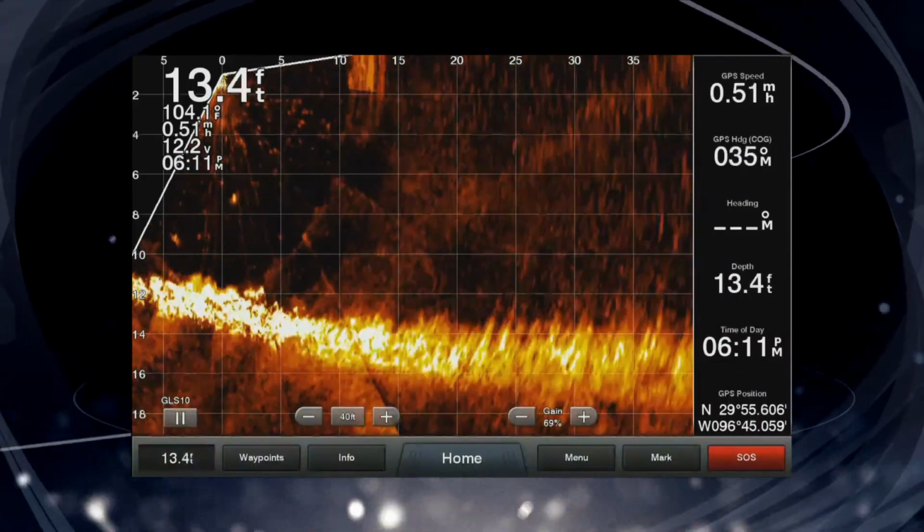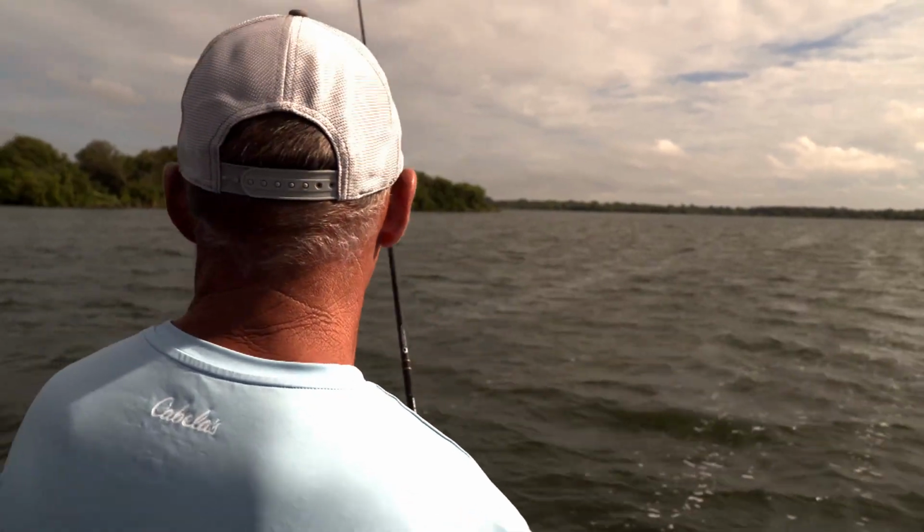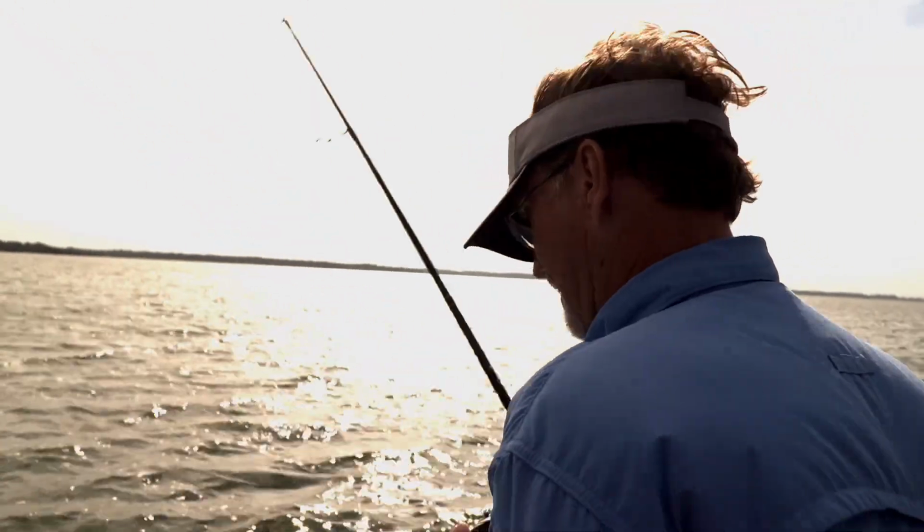The reaction to your rod moving? I mean, absolutely. You hop it up off the bottom, you see it hop up off the bottom. Pretty amazing piece of technology.